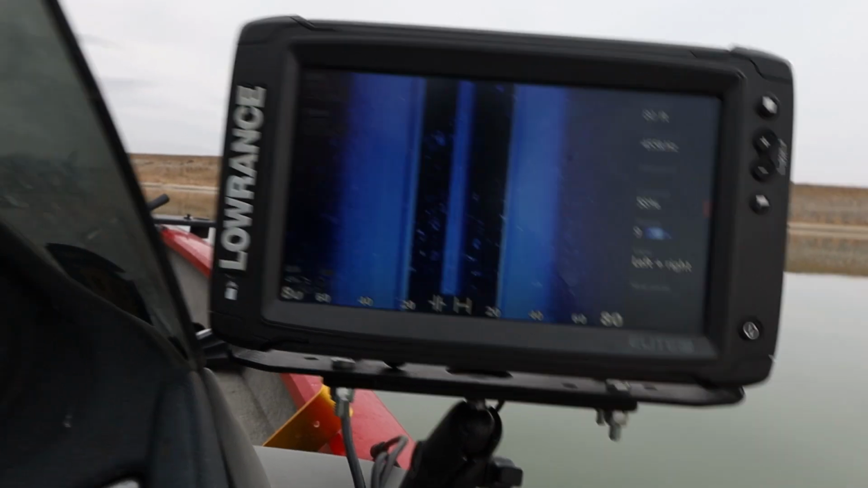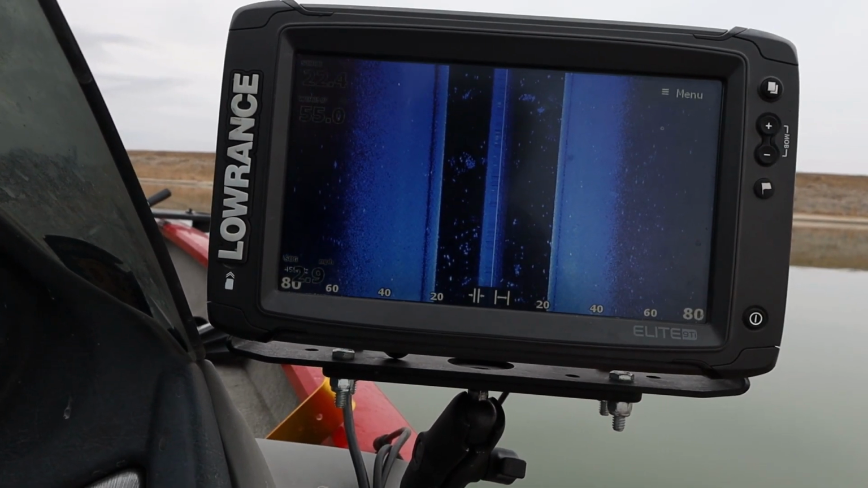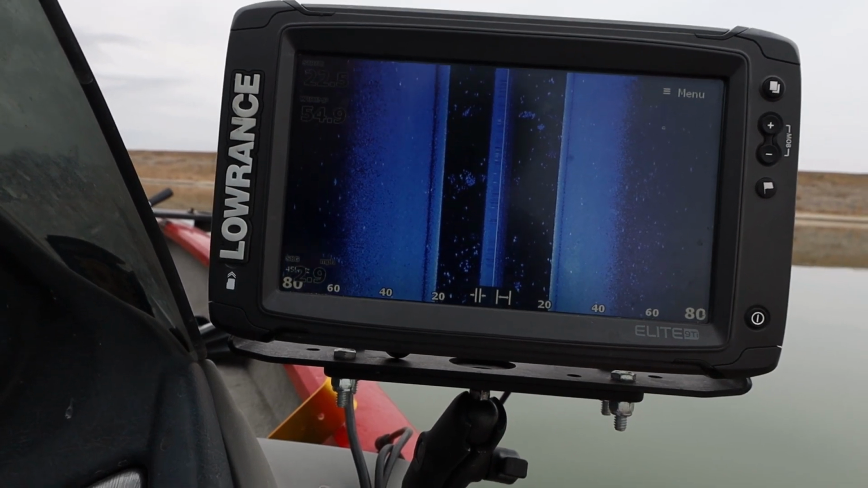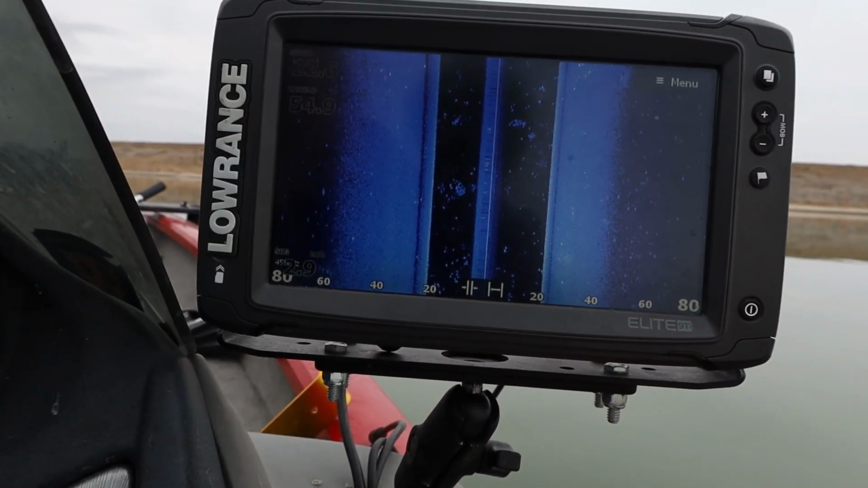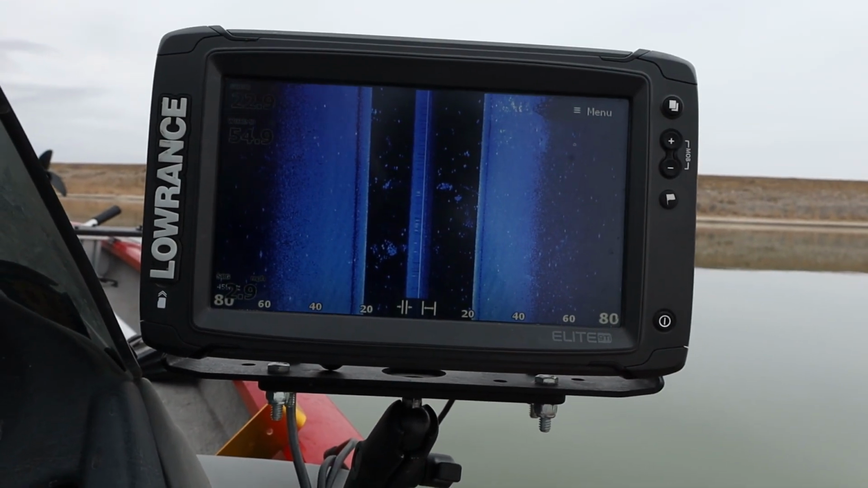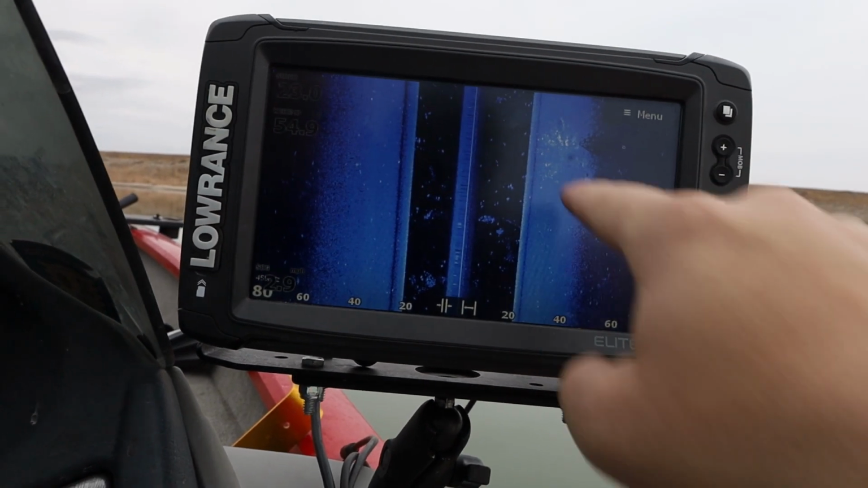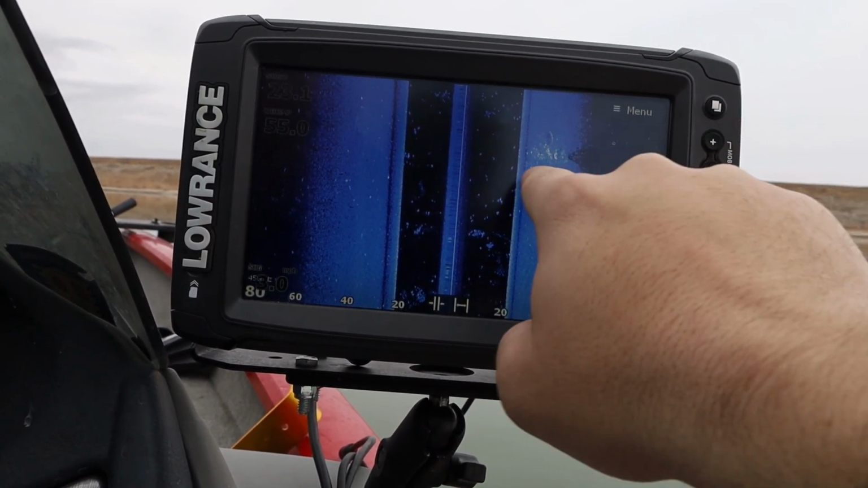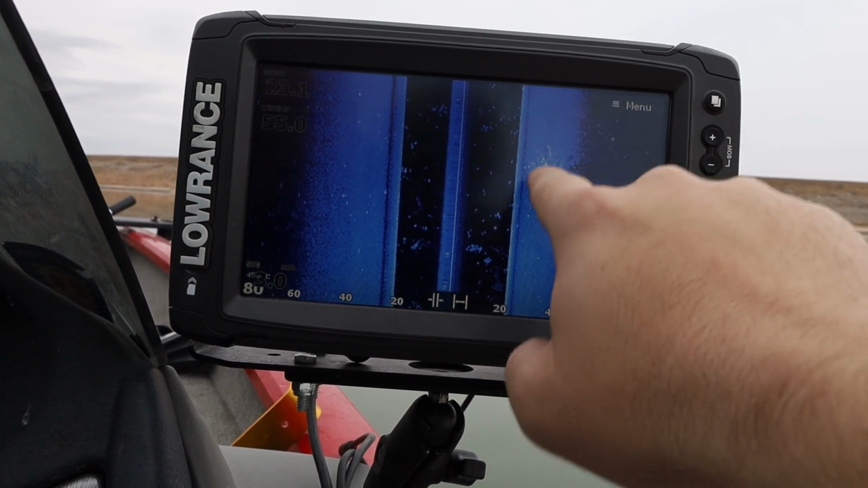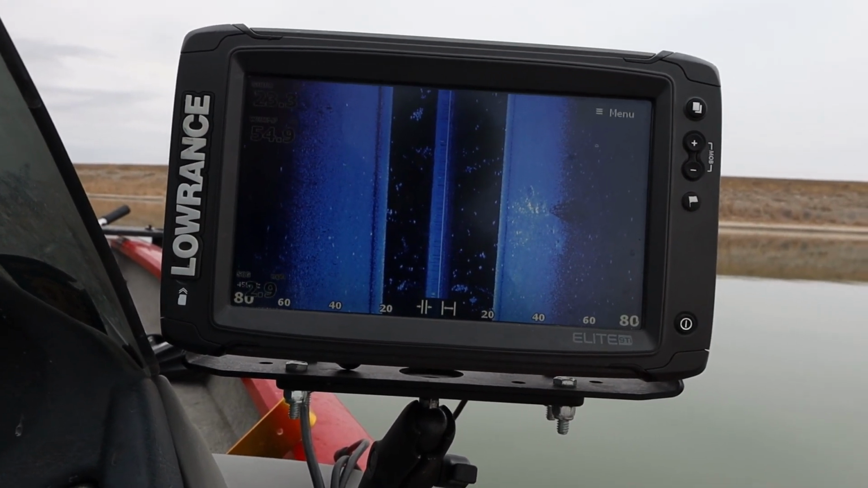Okay, so we're here just scanning. I think there's a couple trees in the area that I'm looking at. Obviously you can see all these fish. They're all suspended, not really located on anything, so there's not really any point in fishing on those. Looks like there's a tree here, a little brush pile with some fish in it. I'm gonna keep scanning, see if we can find something that's pretty reasonable.